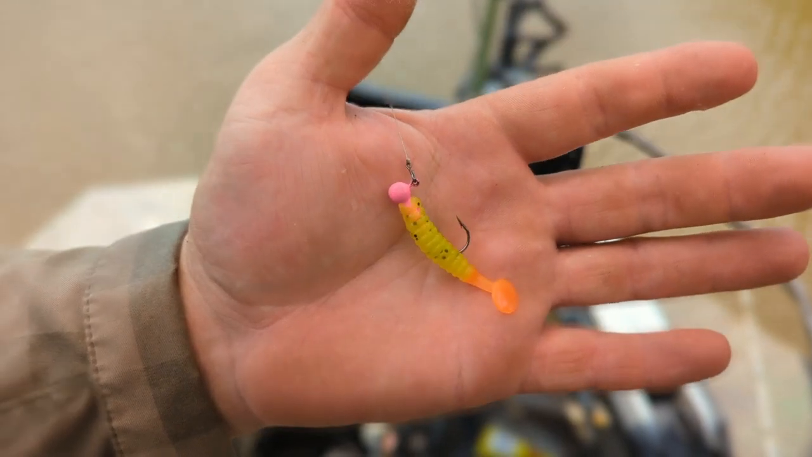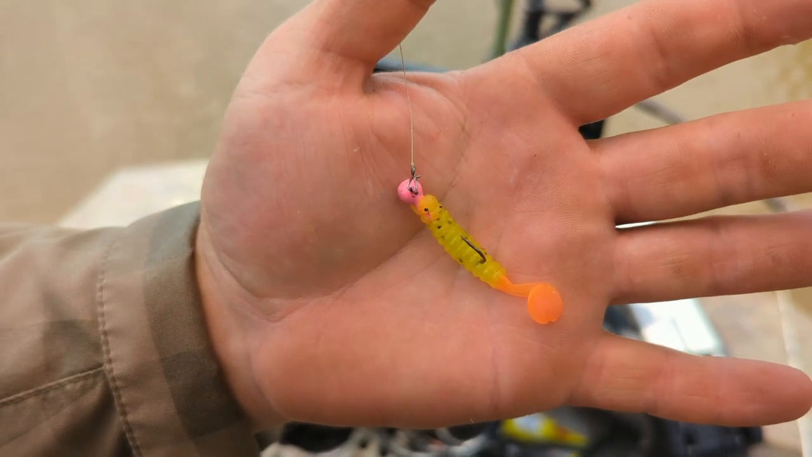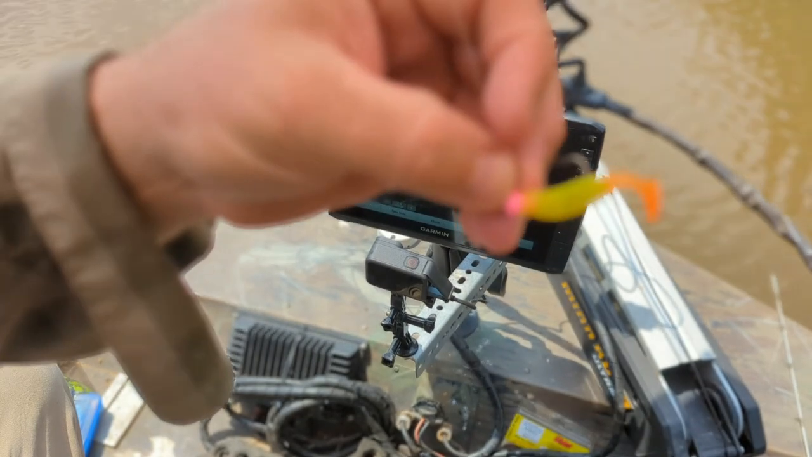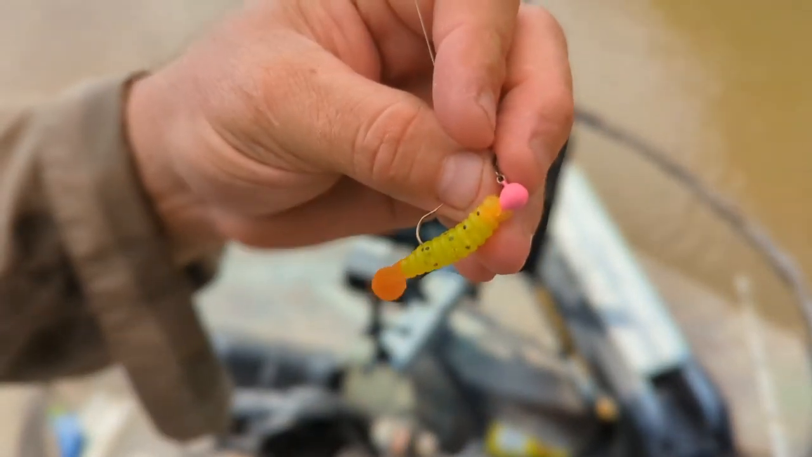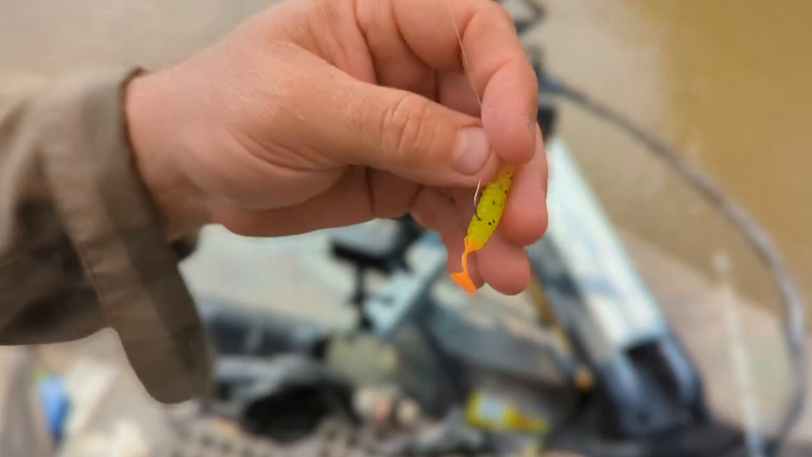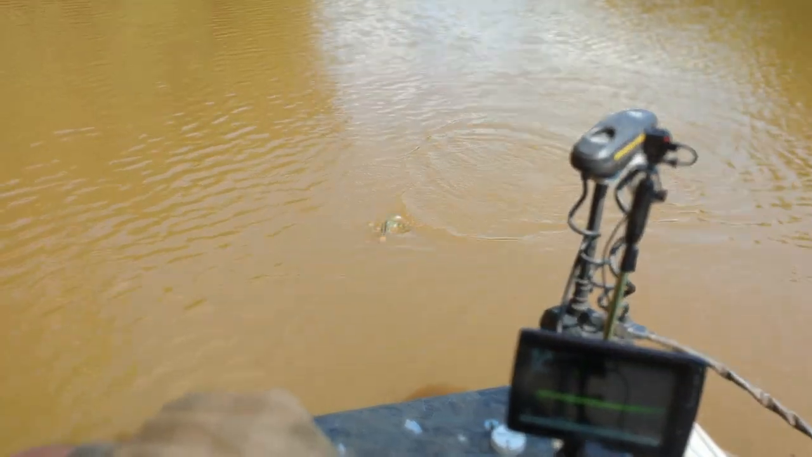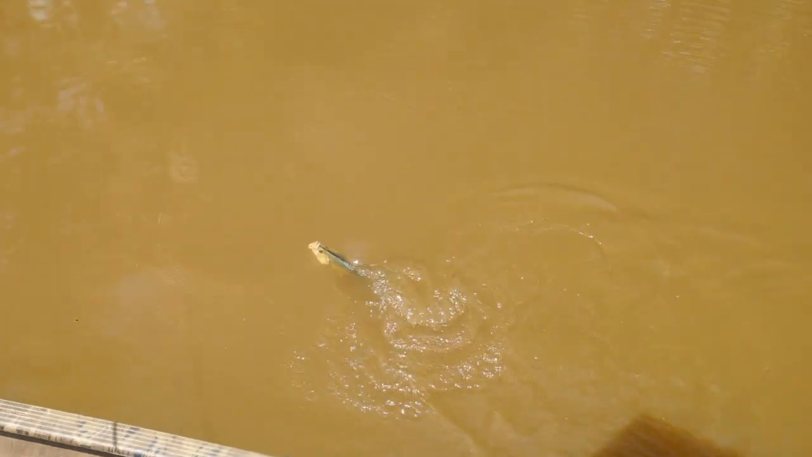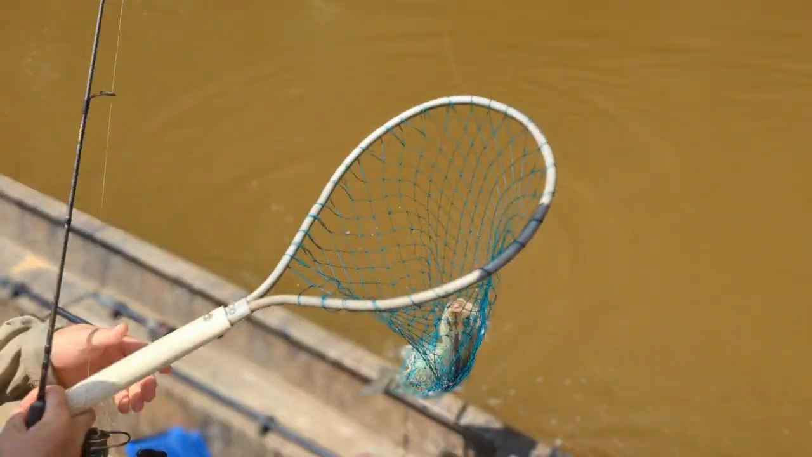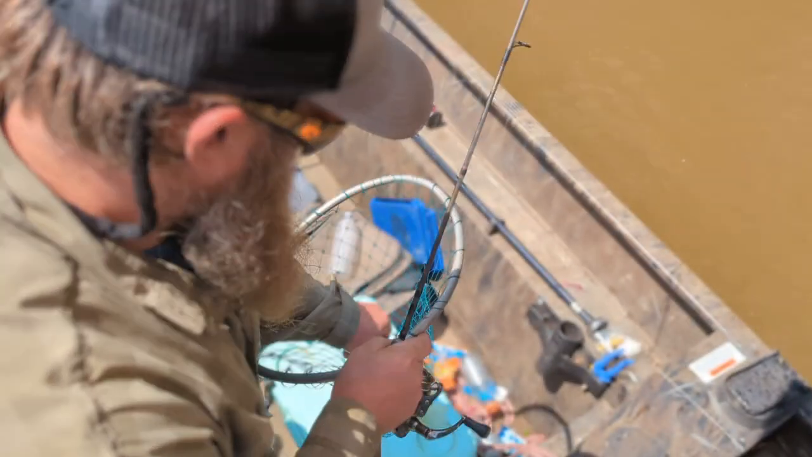That's what we're using right there. We're using pink head number 2 hooks, Charlie Brewer slider. I make these jigs myself, but the Charlie Brewer slider in chartreuse with an orange tail and June bug with a chartreuse tail. That's a slab. Slab with a black stripe. Look at this. Caught one of these up on Lake Ouachita.